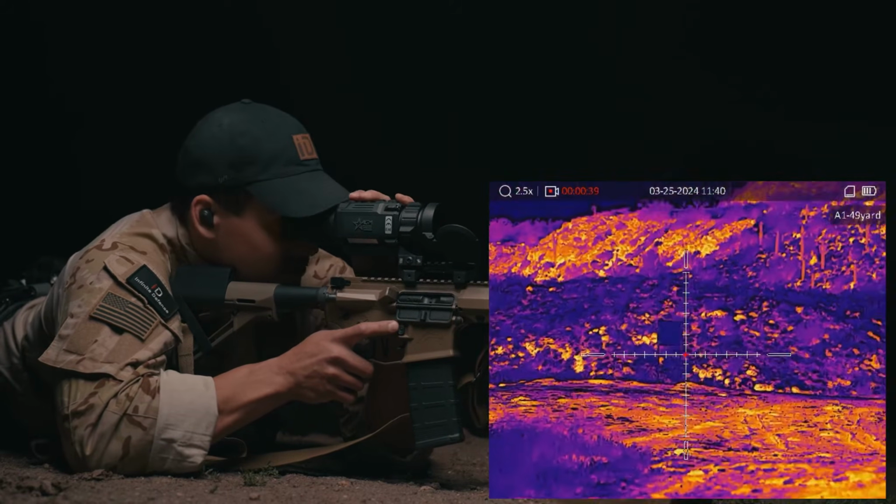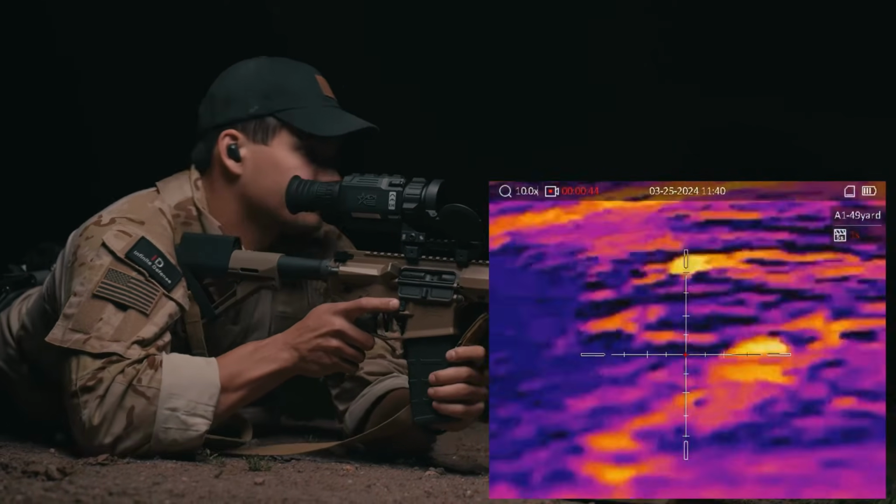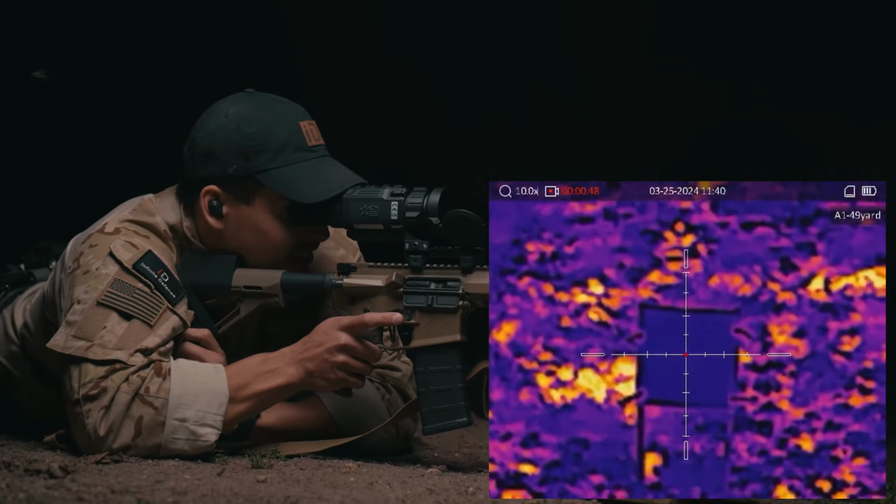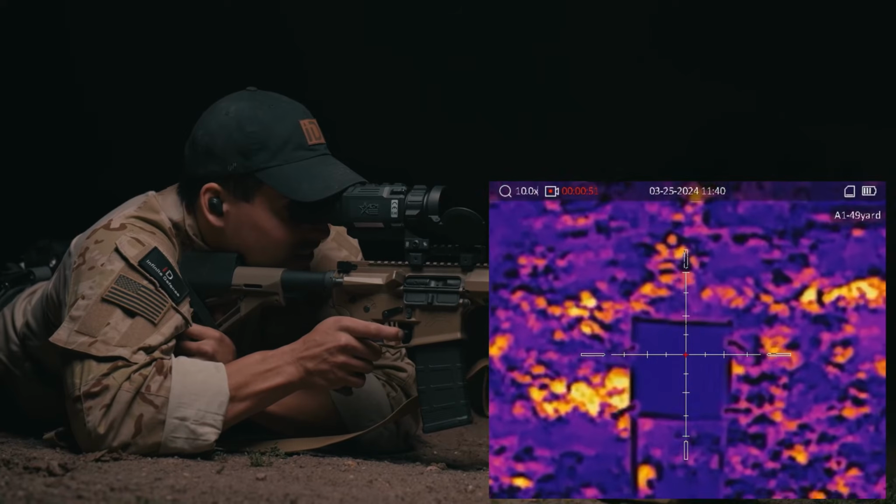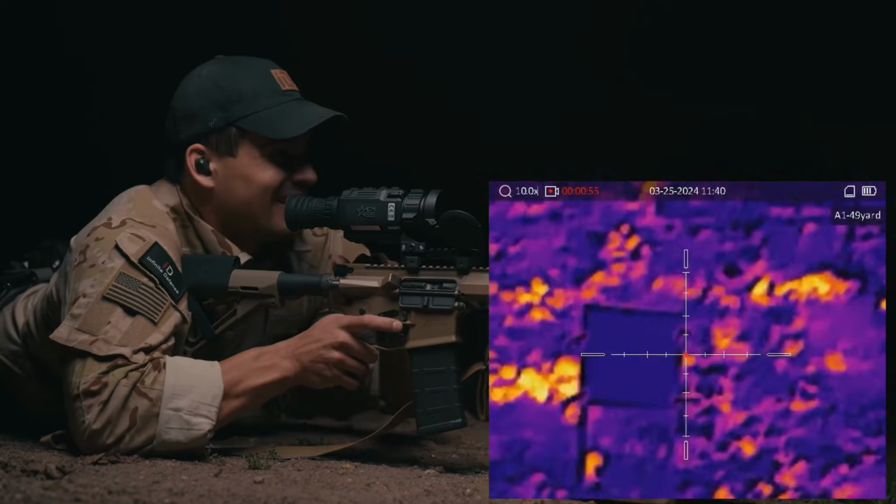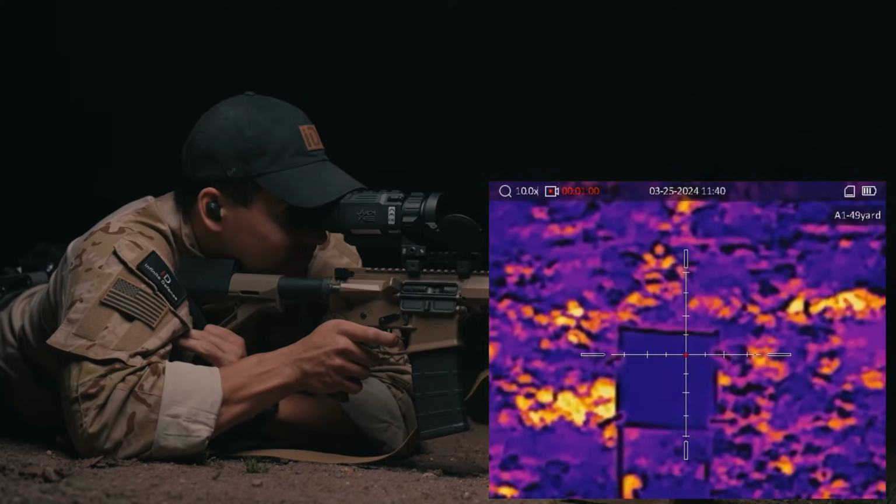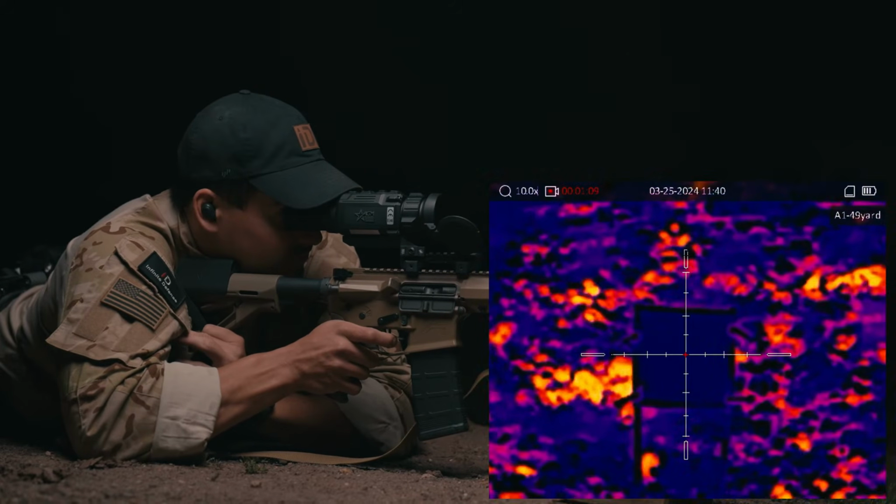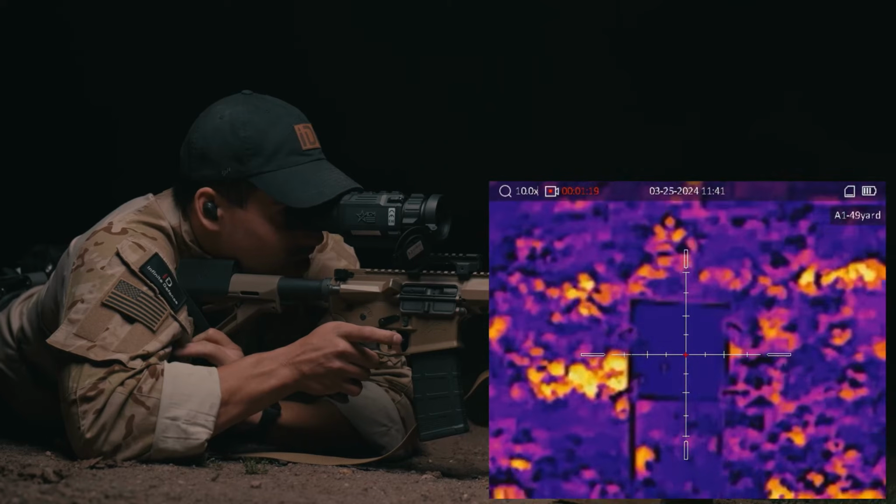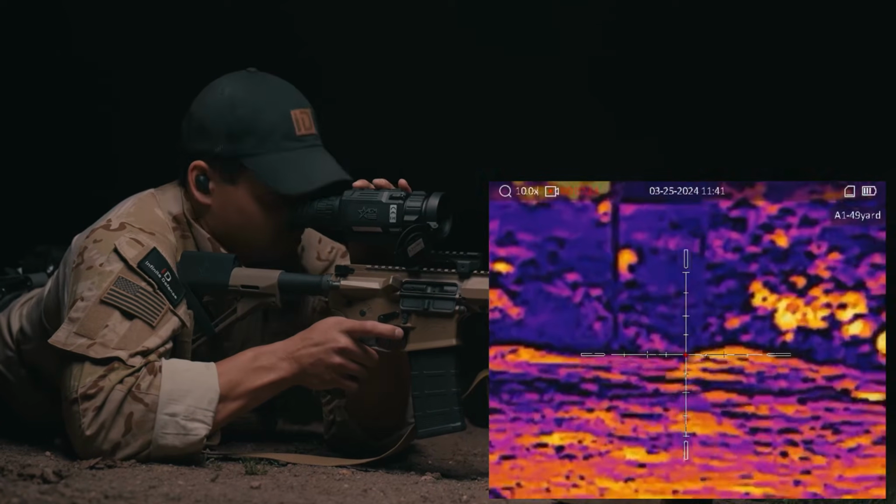Zoom in a little bit. We'll see which color overlay works best. But, all right. I lost it. Oh, there we go. Going hot. It's hot. There we go. Oh, it is actually pretty visible. It's not as crisp as it was up close, obviously.